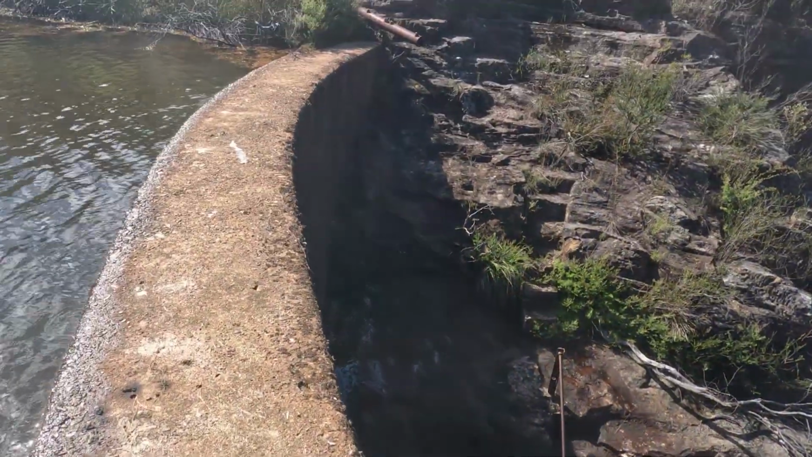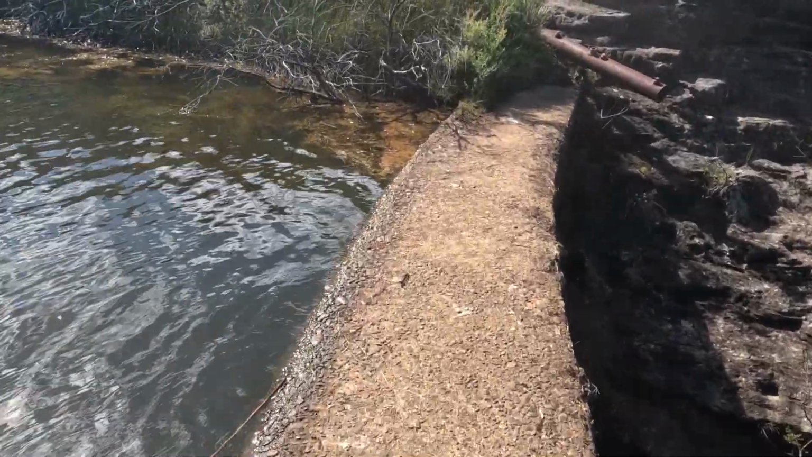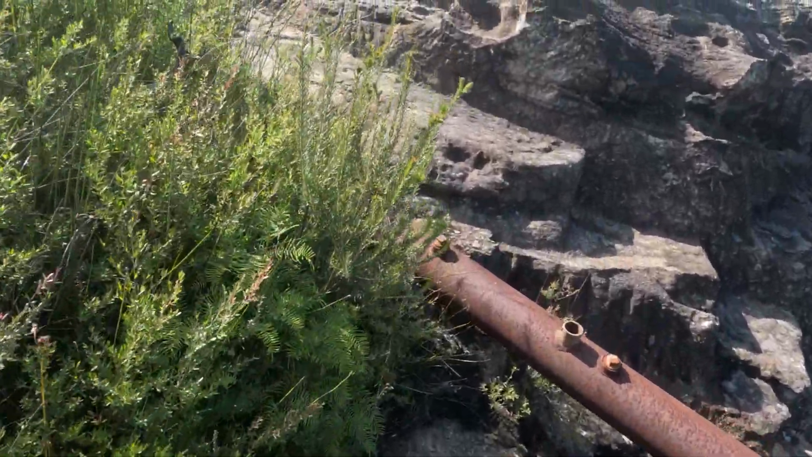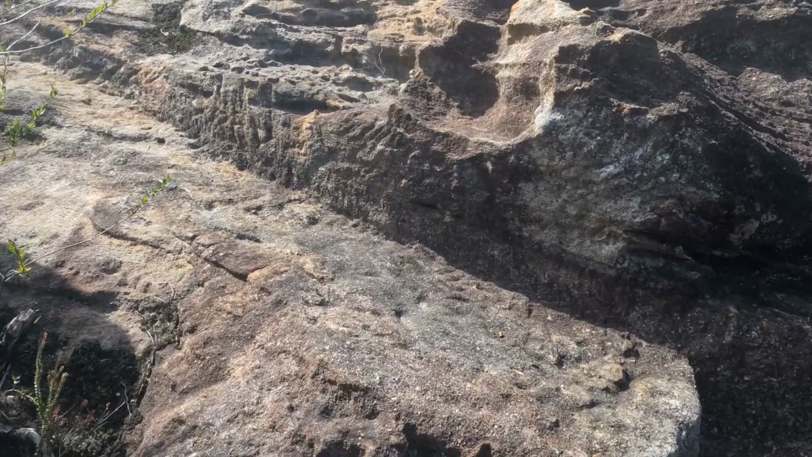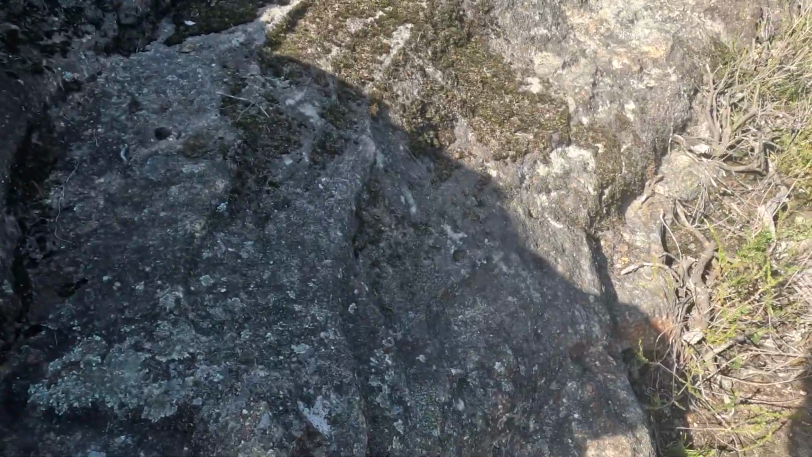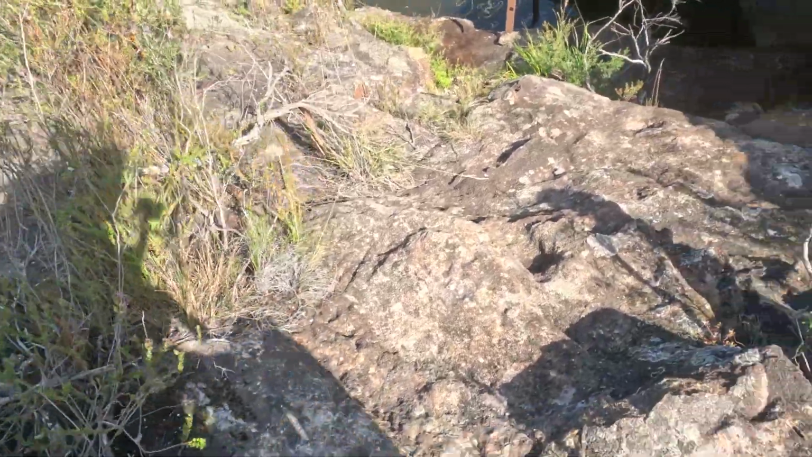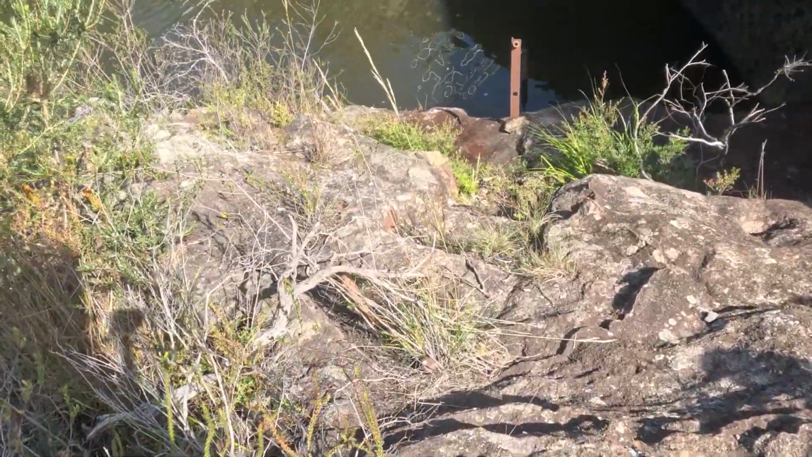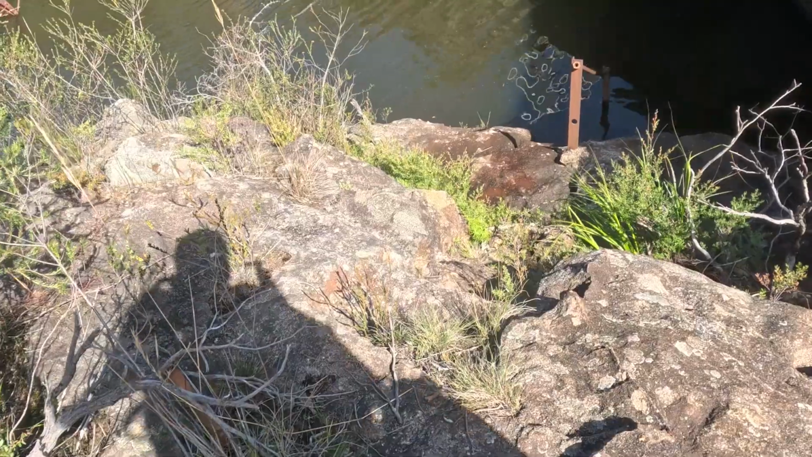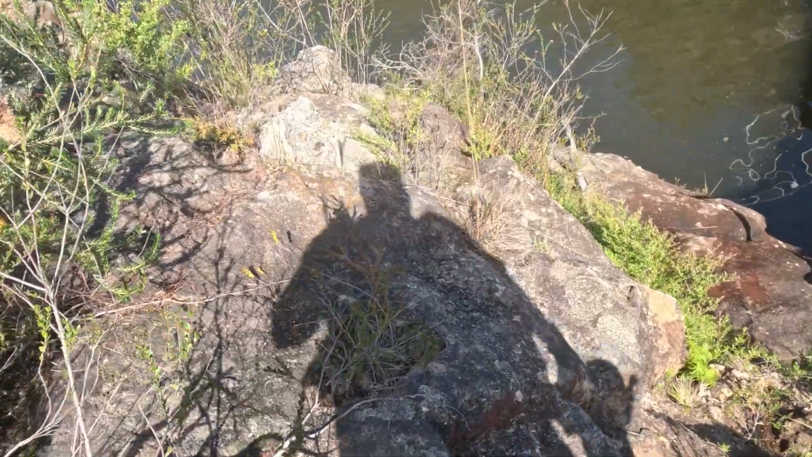I'm a little bit nervous. It's probably the stupidest thing I've ever done, but who knows, there could be a clue in here. Now there's steps here that have been carved into the stone. Nice railing into the water. I don't know if they did that for the workers or for the swimmers.